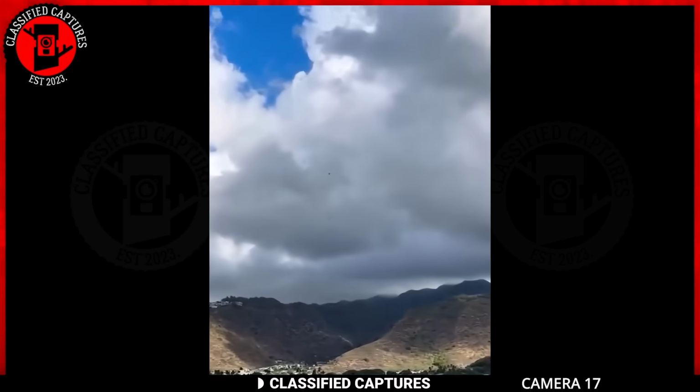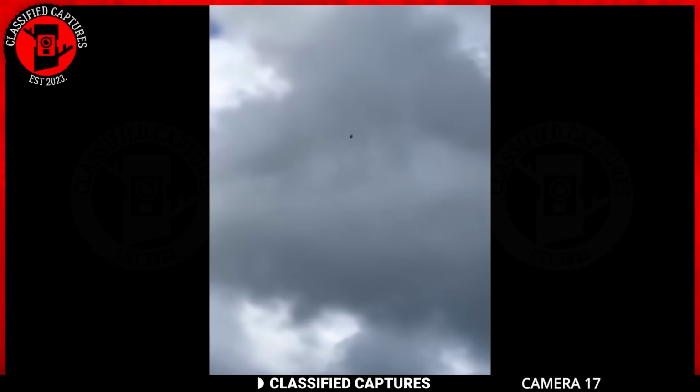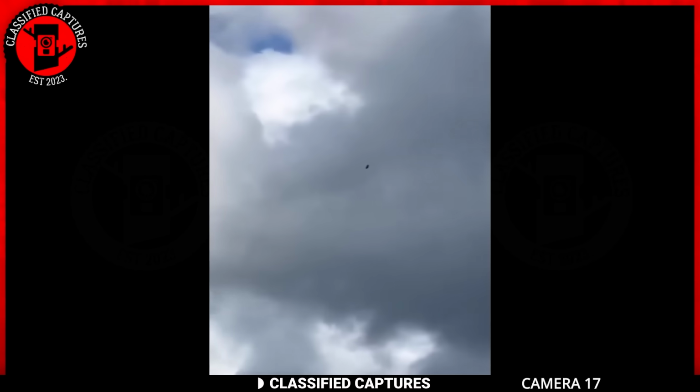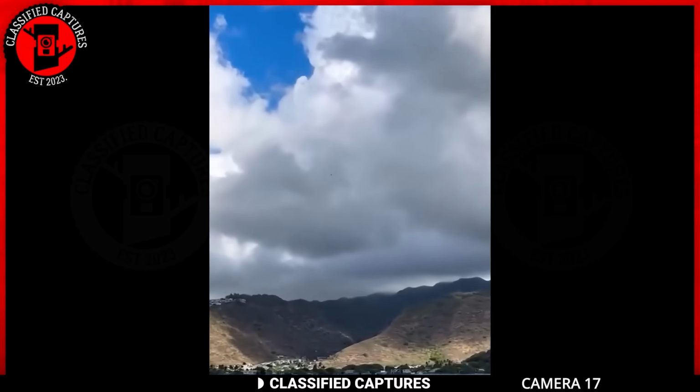Now, let's entertain the possibilities. UFO sightings have fascinated and perplexed observers for decades. Some argue that these sightings could be secret military aircraft, while others embrace the idea that these craft might be of extraterrestrial origin. But the mystery continues because we never know what these crafts are.